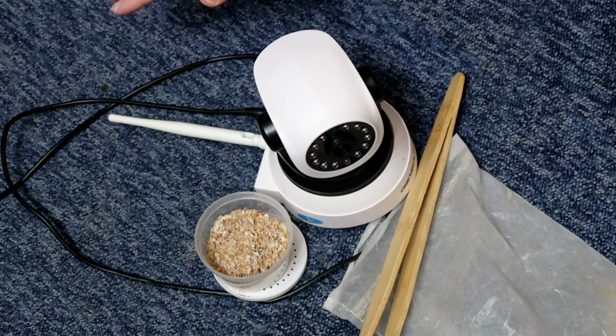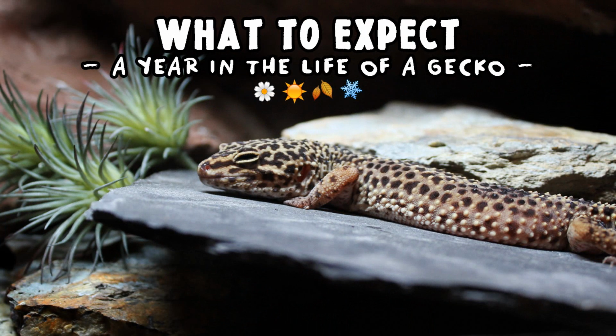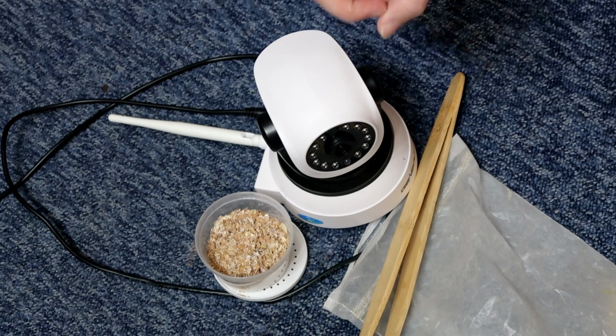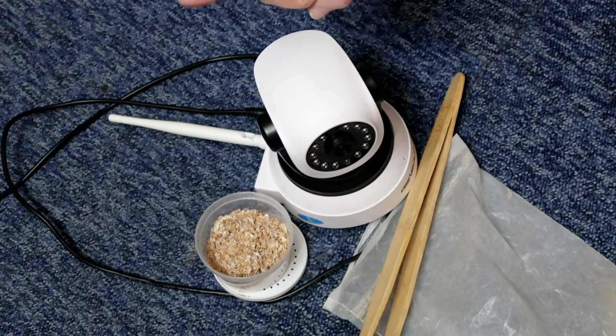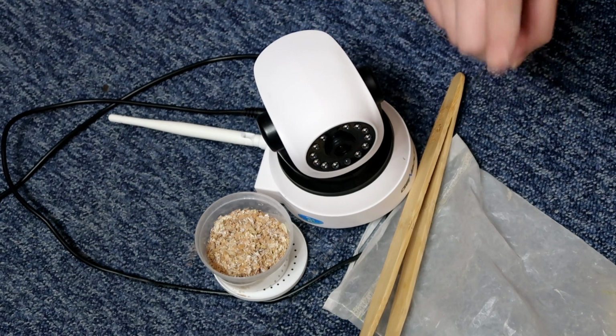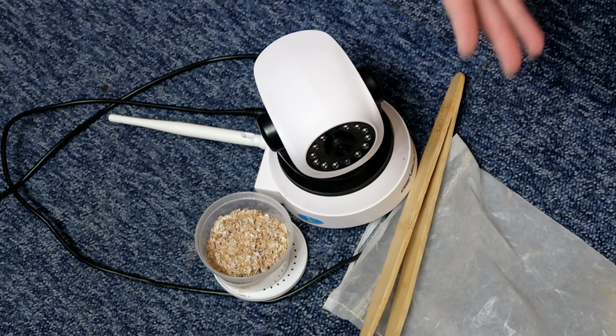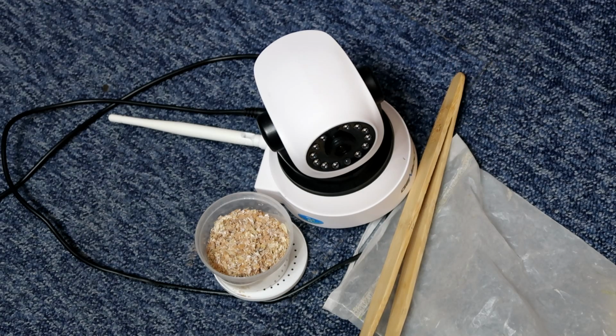I think there's a number of reasons why. Firstly, they are starting to slow down. They are starting to eat less. If you haven't seen my video on season to season, month to month, what a gecko does, how their behaviour changes, particularly females, I'd highly recommend checking it out, because these are things you might start to notice in your own geckos. So that was probably poor timing on my part. Another thing is, I'm about 2 hours earlier than I'd usually feed them. So I usually feed them around midnight. It's currently 9:45.